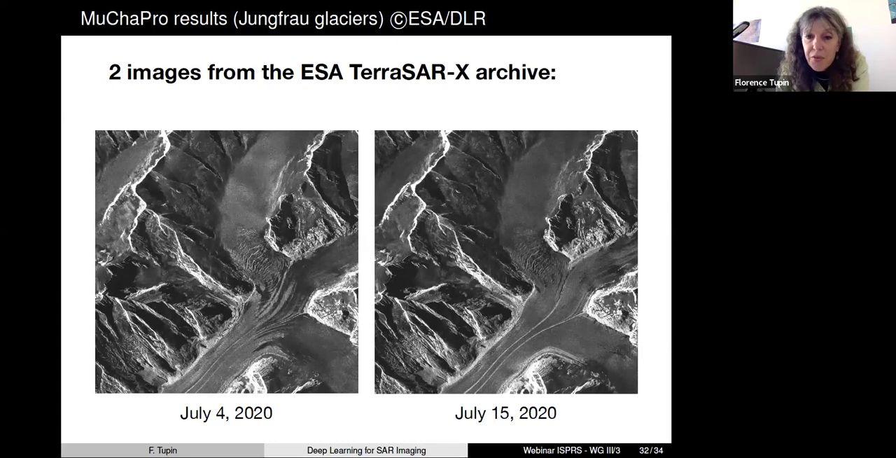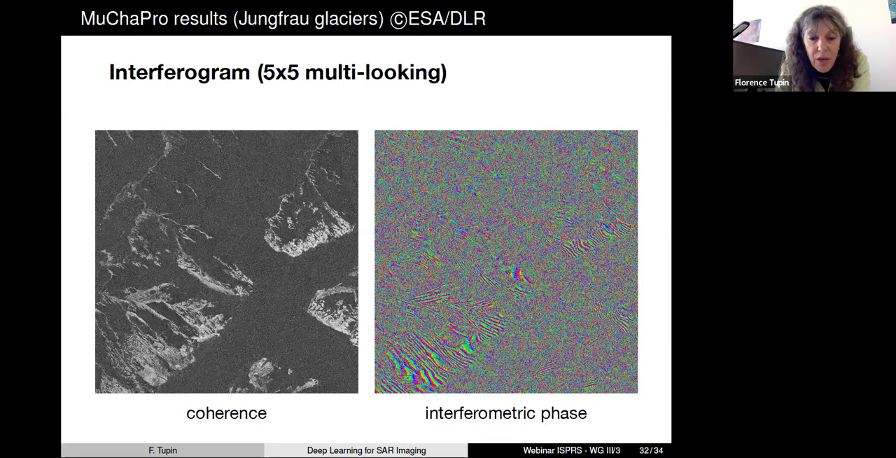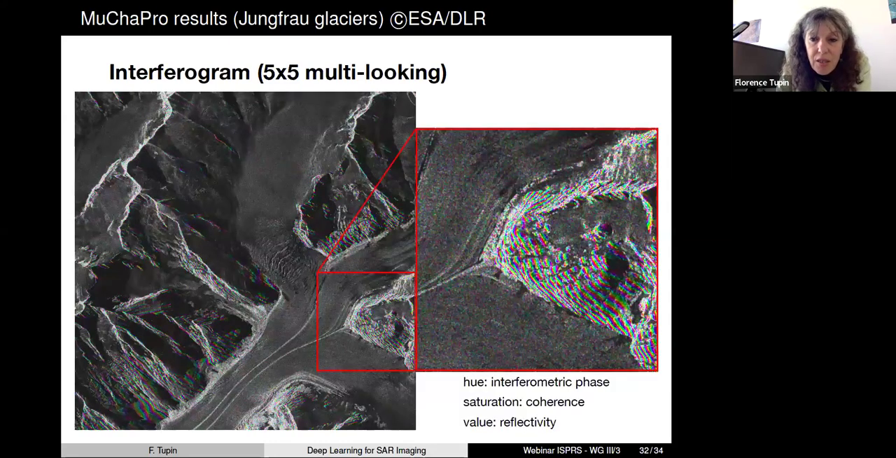an example for interferometry. Here you have 2 TerraSAR images of a mountain, the Jungfrau Glacier. Here you have the coherence and interferometric phase. Glaciers are not very coherent, so that's why it's quite noisy, except on the rocky part. And here is the original 5x5 interferogram that you can estimate. You see that you still have some noise in different parts.